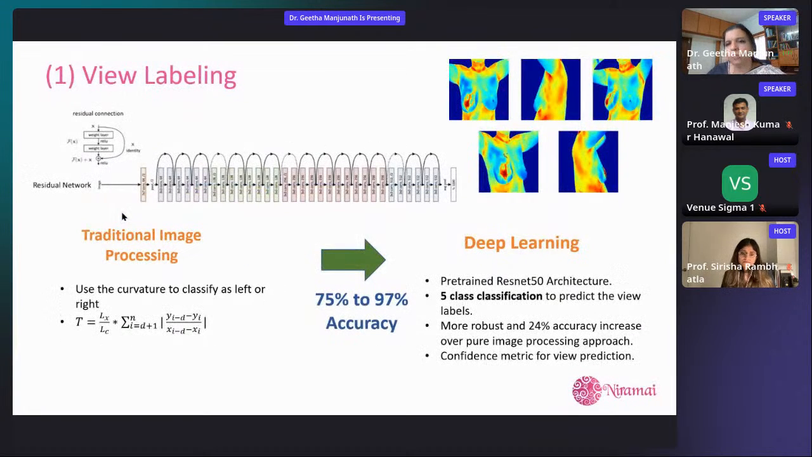Okay, so a very quick look, just a very quick dip into the deep learning aspects of this. One of the things where the technicians used to make a lot of errors is figuring out which is the left and the right, because you're seeing a mirror reflection when you take an image. And several such things, the angles were not correct and so on, because we decided to take 5 views of the person. So initially, to do the tagging properly, we used traditional image processing algorithms to detect with the help of contours and all. We got about 75 to 80% accuracy.